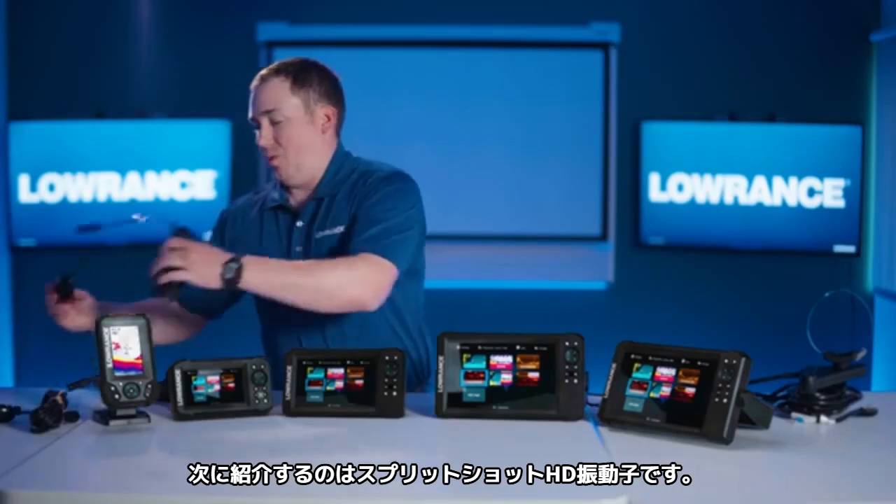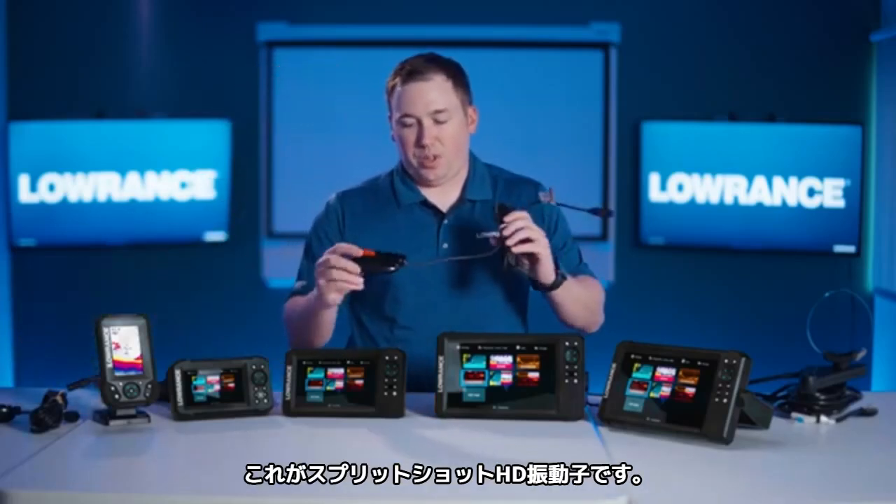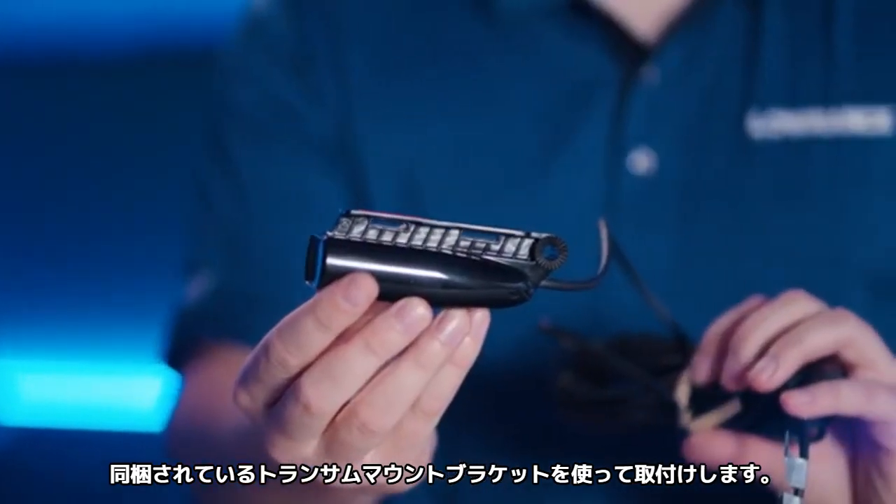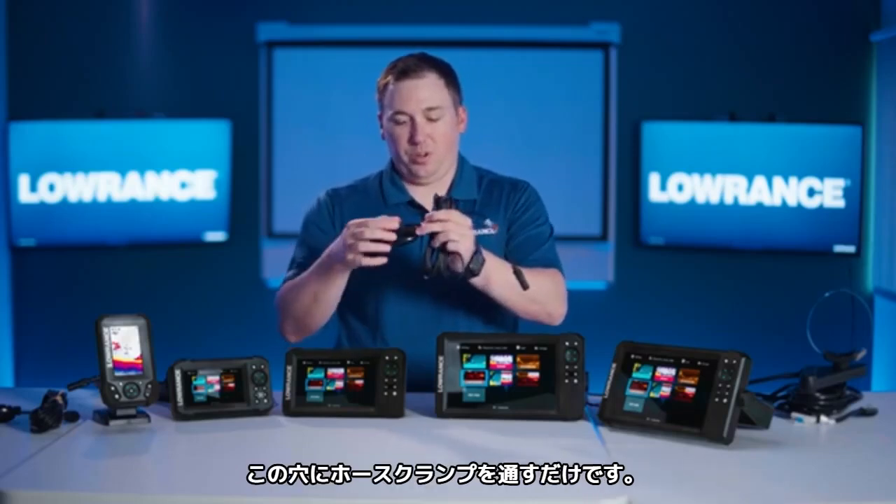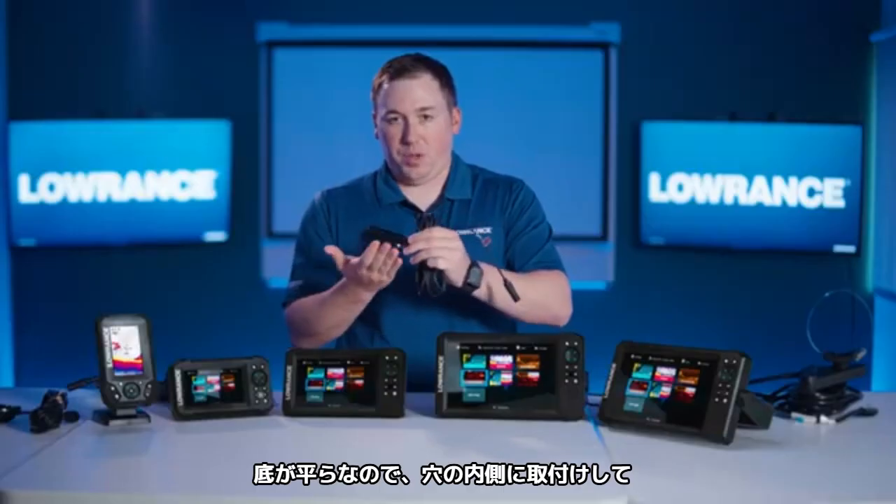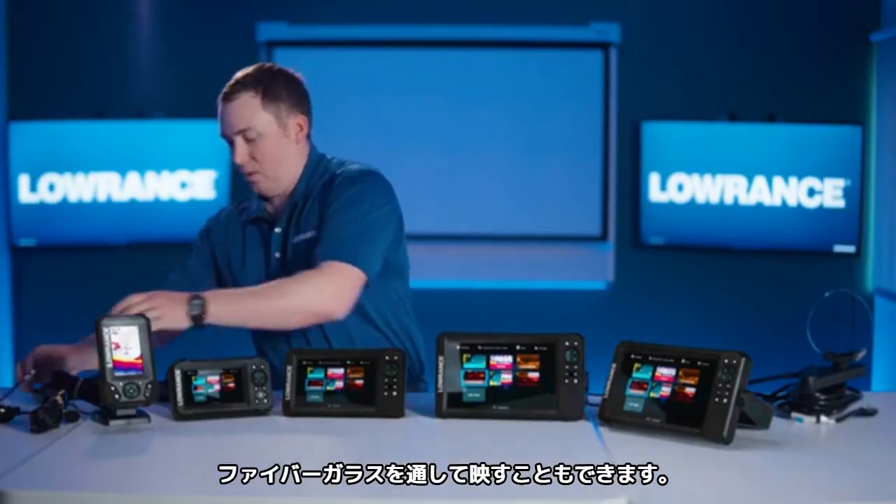When you step up to a split shot HD transducer, that will look like this one right here. This is, again, what we call split shot HD. So this is designed to mount with the transom mount bracket that you get in the box. It also has an integrated trolling motor mount. So if you're gonna bolt it to the underside of the trolling motor, you just run your hose clamps through these holes right here. It's also flat on the bottom. So this one can be mounted inside the hull for shooting through fiberglass as well.